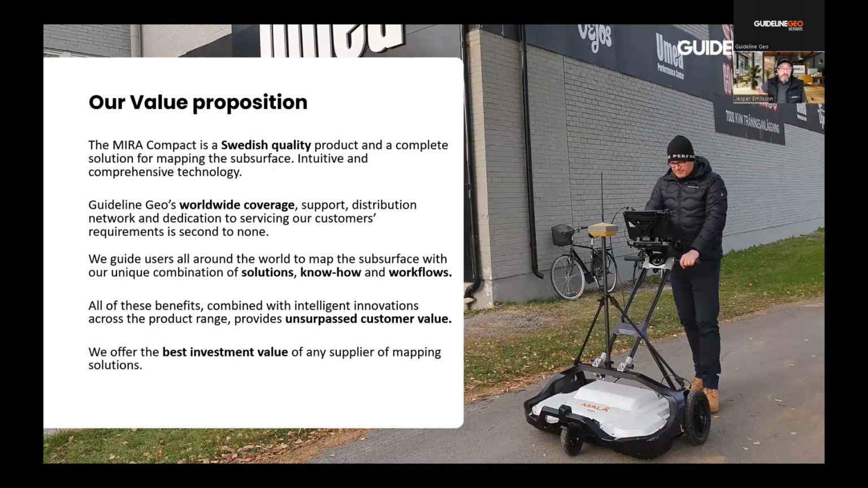One thing that I'm in particular proud of is the worldwide coverage, the support, the distribution network. We have so many good partners and colleagues around the world servicing our customers locally, and we constantly get feedback that customers are happy with this support. So it says that we are doing something right.